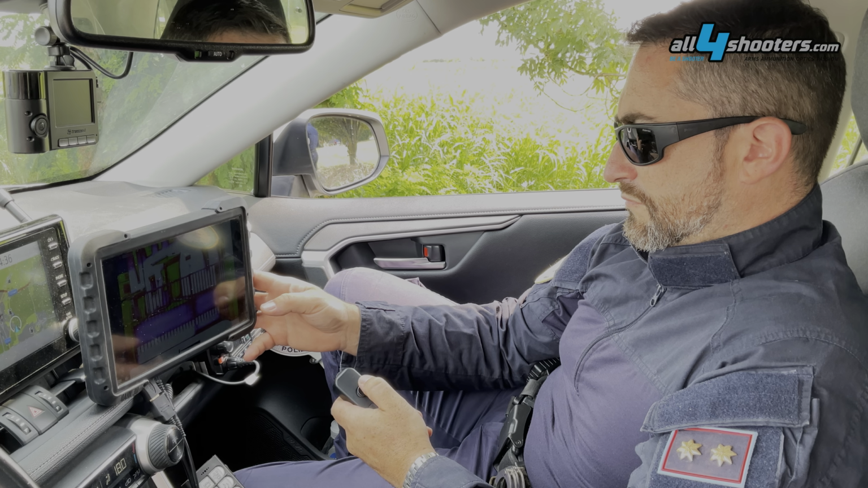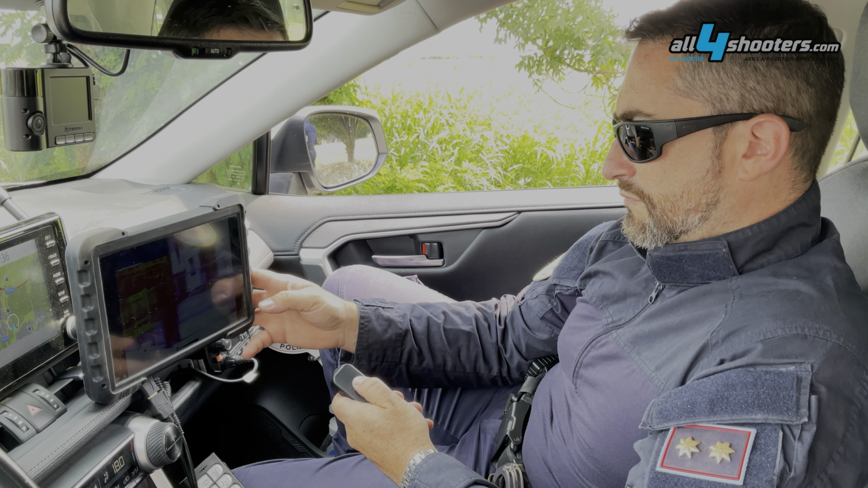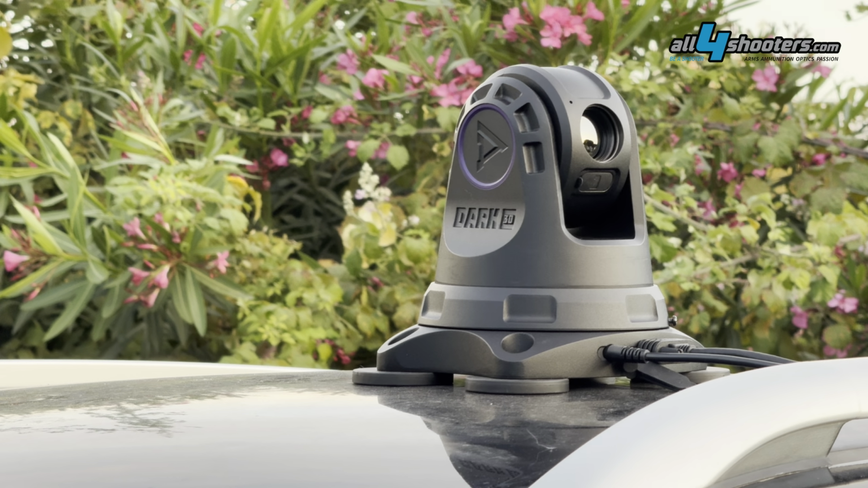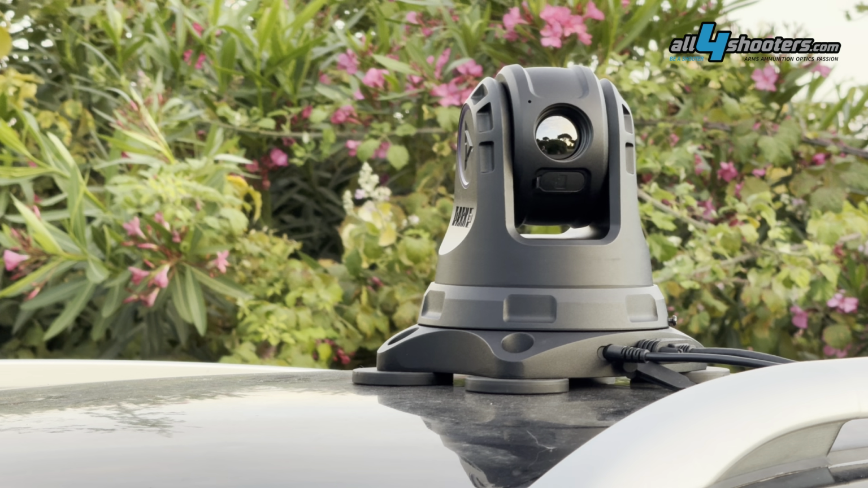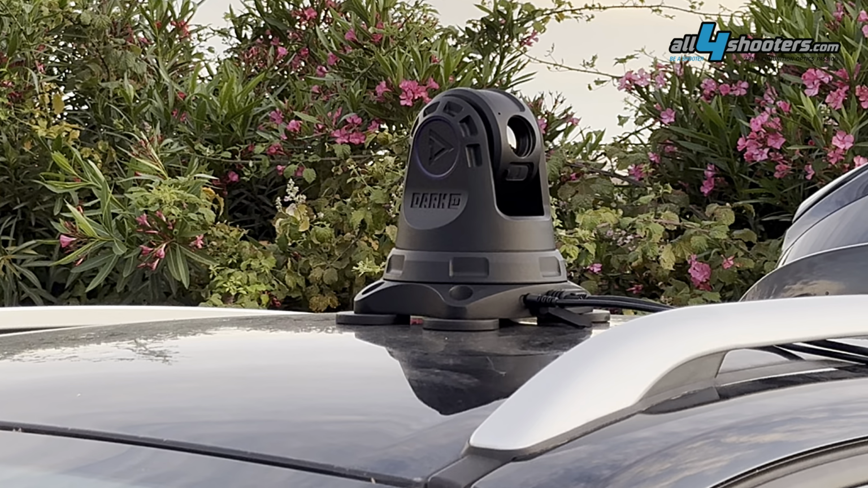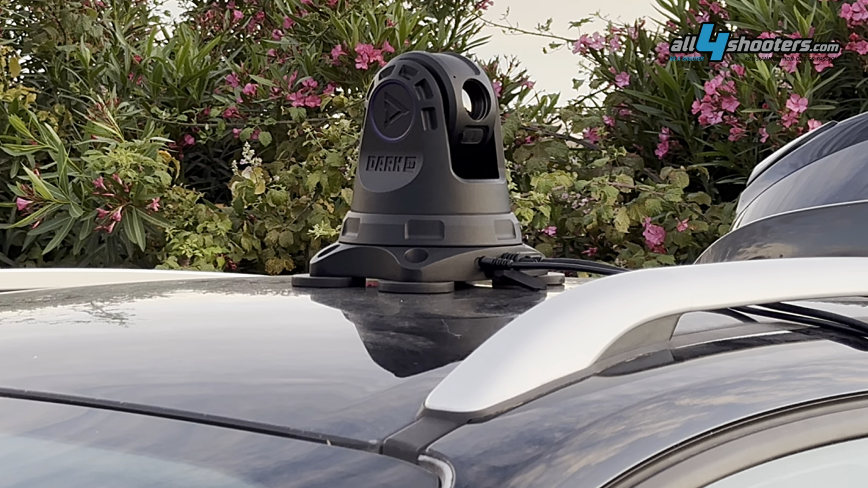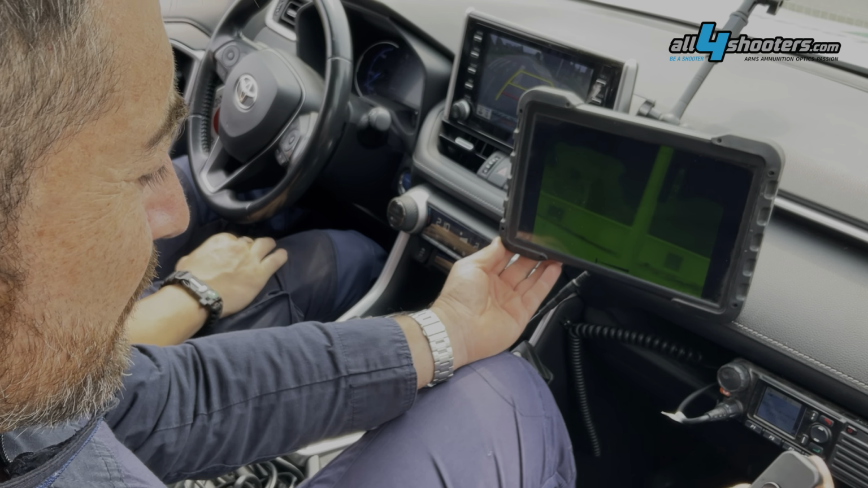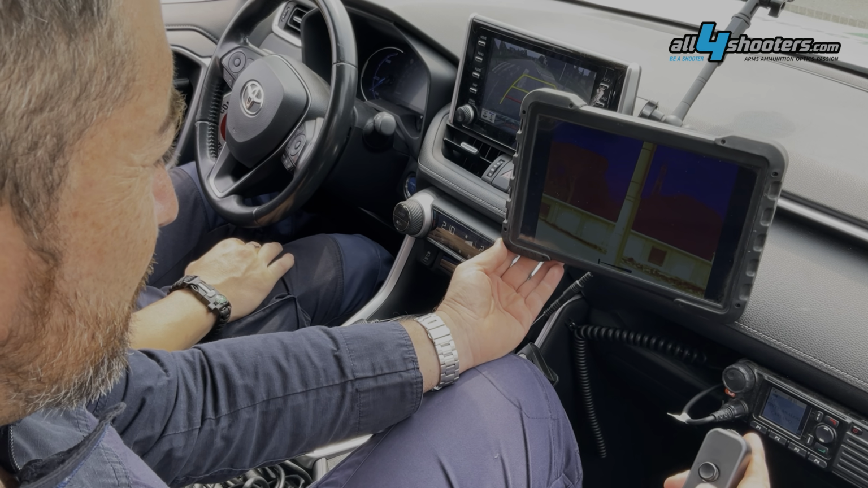Not to mention the comfort of long observation and surveillance sitting inside a vehicle versus being outside of it, possibly exposed to being seen and exposed to cold and harsh weather because of said glass limitations. The Dark 30 Defiance is a system that includes a PTZ head that can be mounted on the roof of a vehicle and that connects inside the interior to the included monitor for viewing and control of the head movements. It can be used by a passenger during the vehicle's travel.